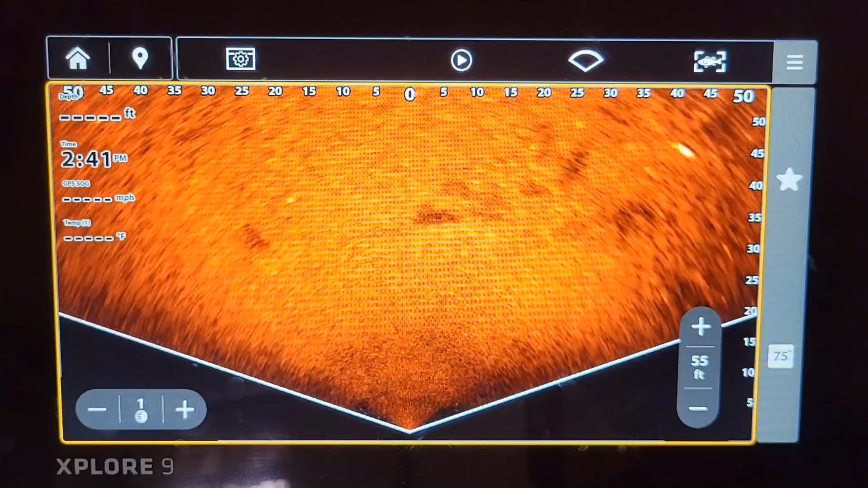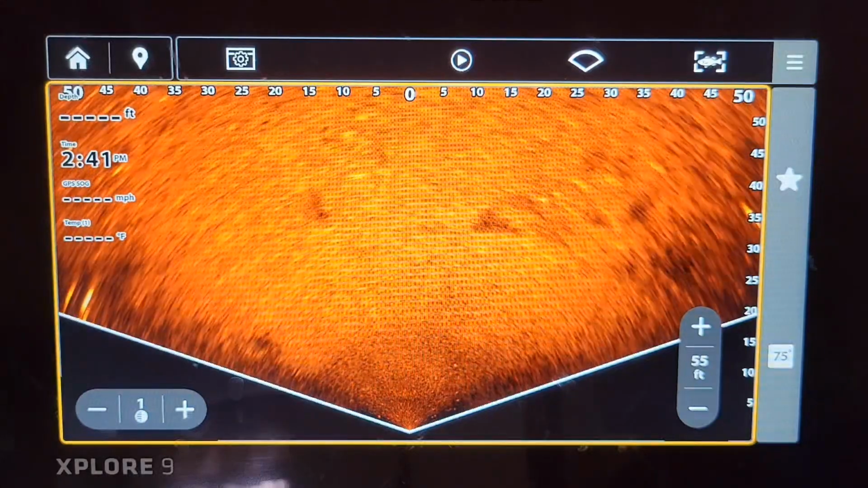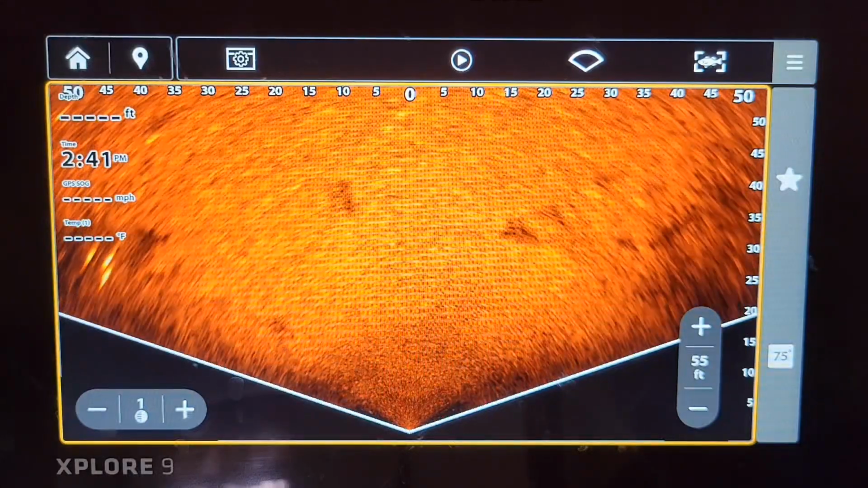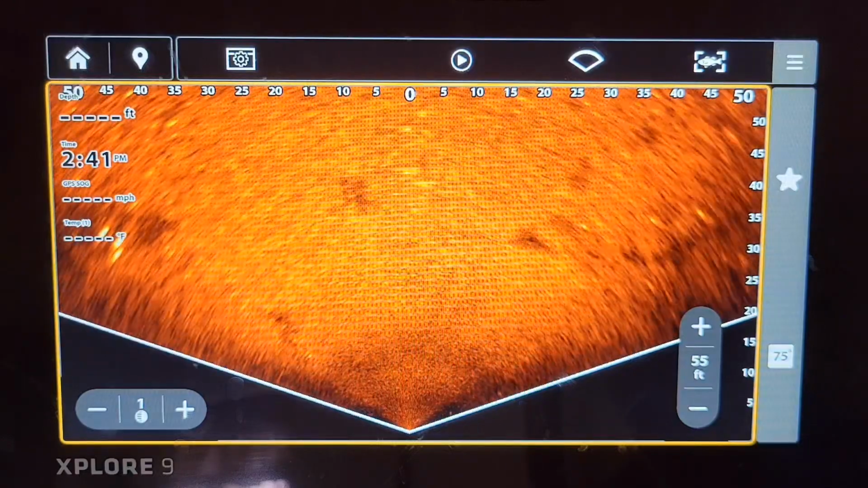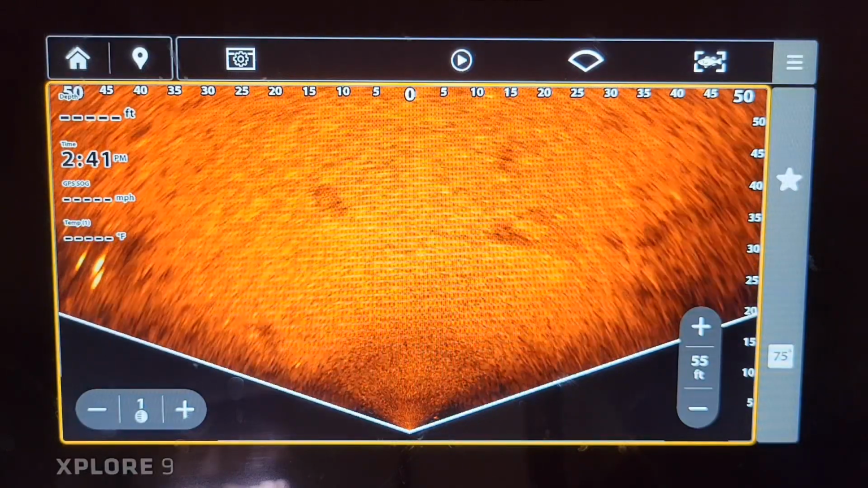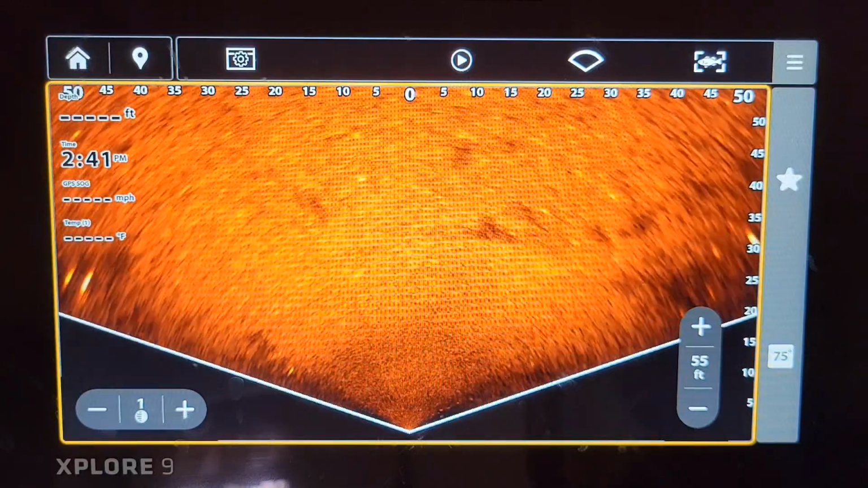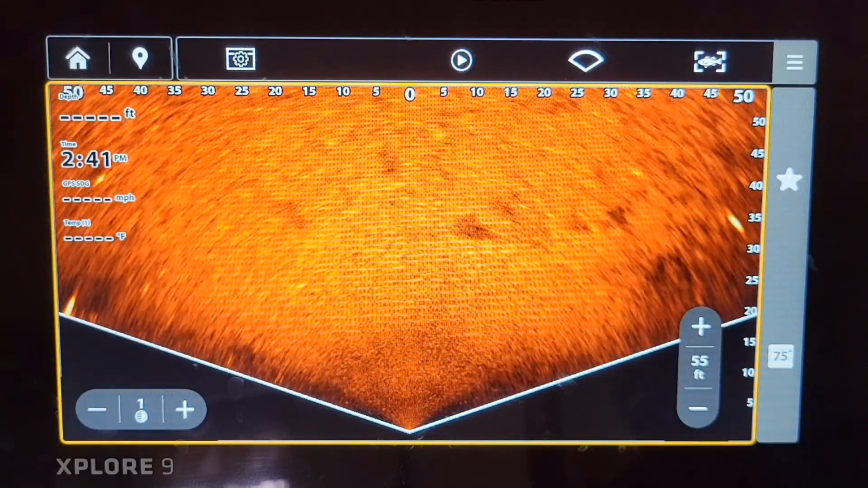I was able to go out a couple days ago. I actually deleted all my card. It was just super windy. I was in 2-foot waves and my boat was rocking all over the place and couldn't see anything. But I did have a 1-ounce rattle trap I used for muskies, and I was able to see that on this perspective mode. But this is just to look at how this looks in a shallow river in 5 foot or less.